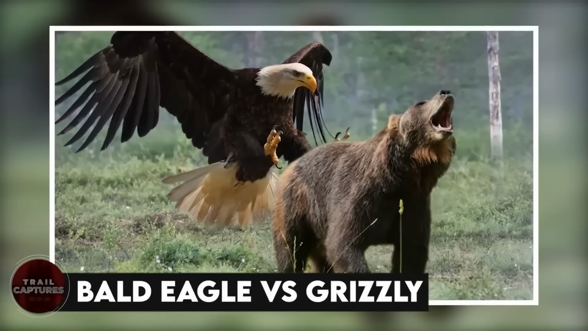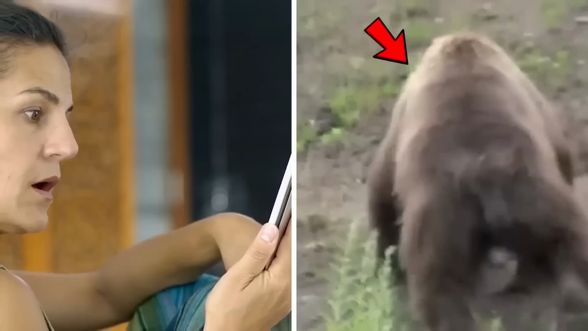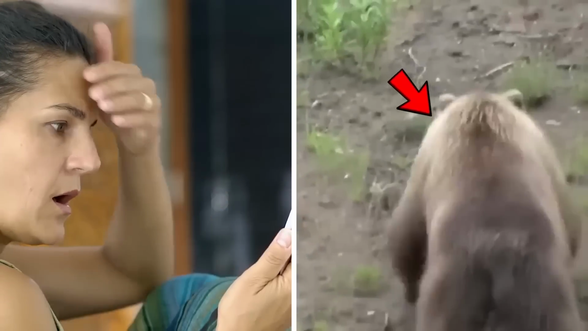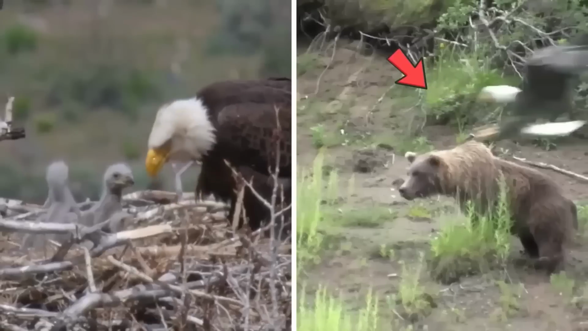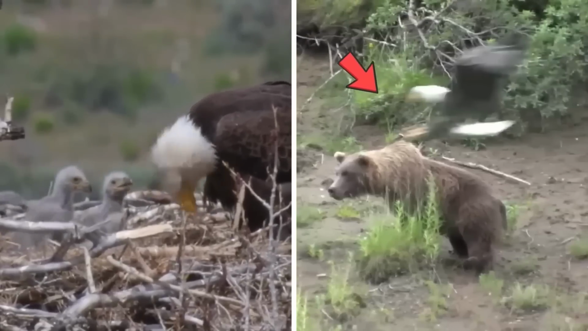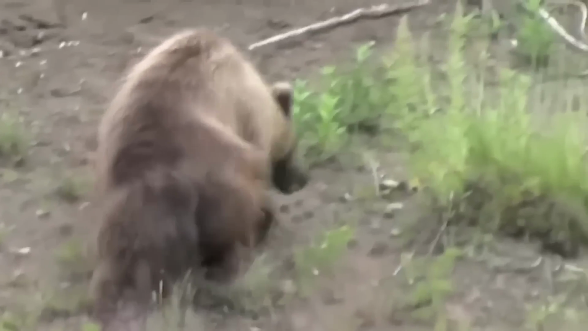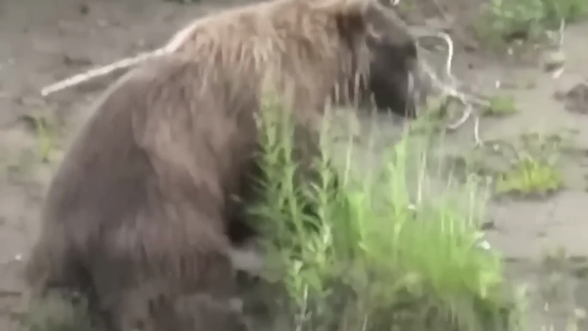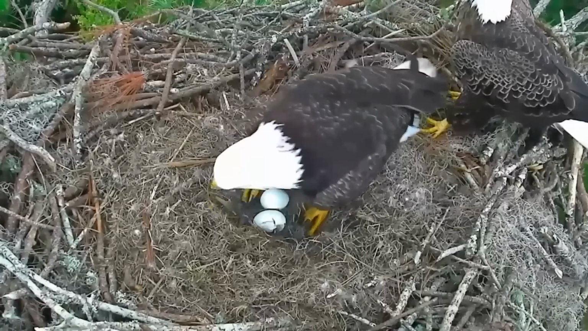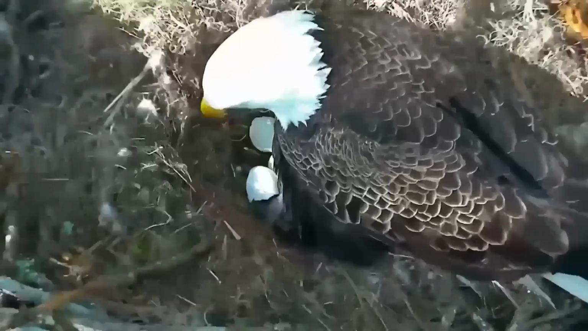Bald eagle versus grizzly. This is the most worth seeing sight when a bald eagle swoops down and hits a bear. The bald eagle was a mother of very young eaglets, and the bear was about to reach the nest. The bald eagle could not control his rage, so he overpowered the bear and attacked him. The bear was shunned for some time. It is never advisable to go near a nest, especially in spring when baby birds have just hatched.